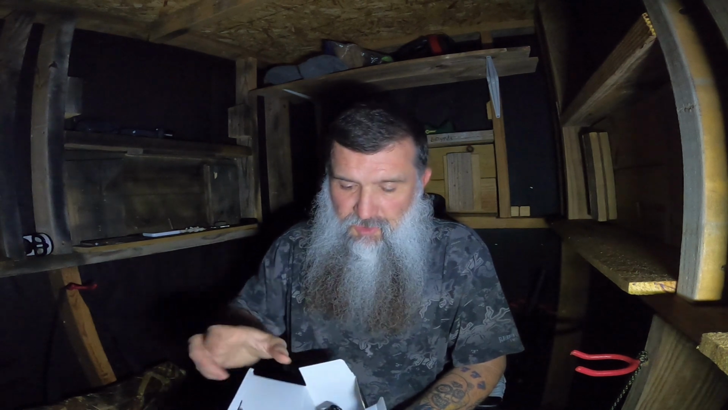You can use it to charge rechargeables if you have them in the unit, or you can use it to just power up the unit with an external battery pack, like a Mophie battery pack or something of that nature.